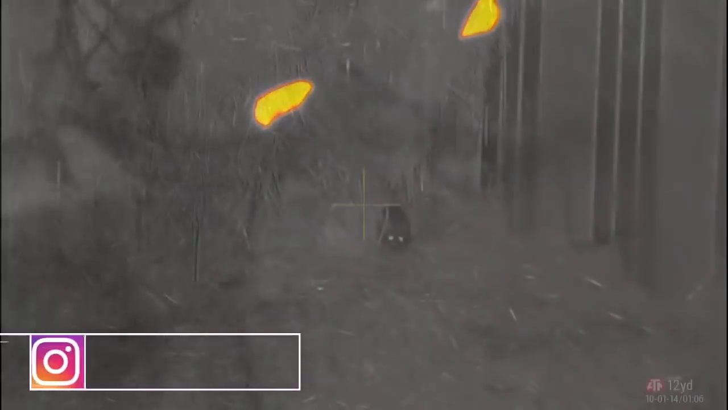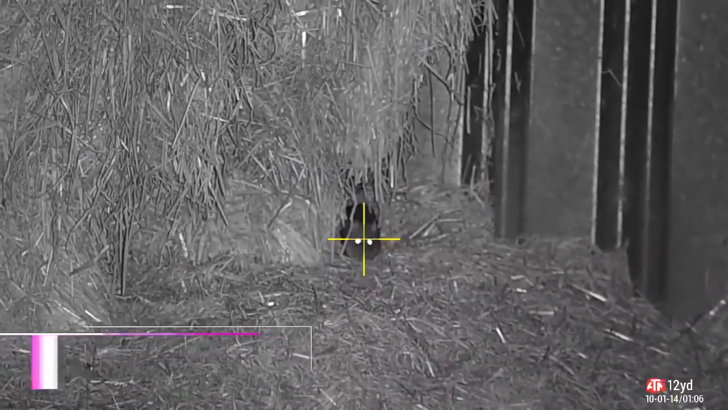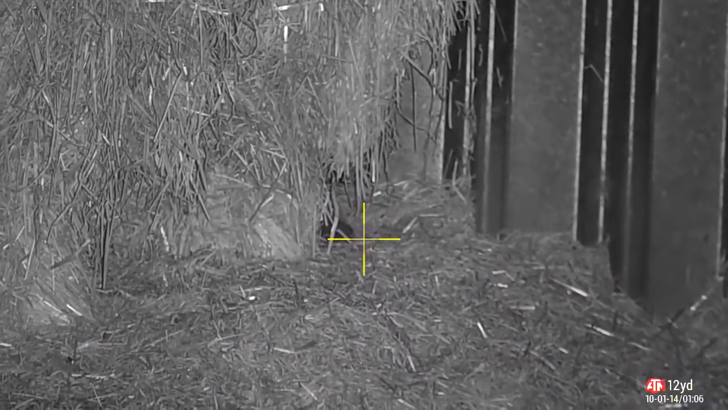Looking at the thermal here, you can see them tucked underneath, tucked around and tucked inside this machinery. Now some of them are in a bit of an iffy position. I'm not going to take a shot while they're in there because if I get a pass-through or I miss, I'm going to cause some serious damage and it's not worth the risk. This is a different story though. That's a nice easy shot.